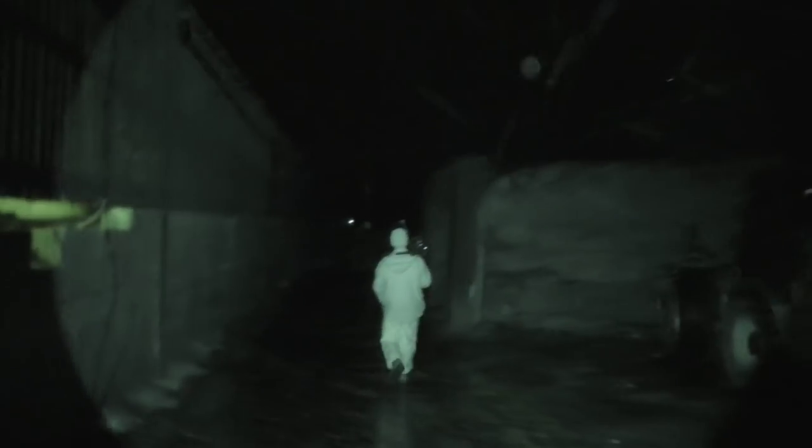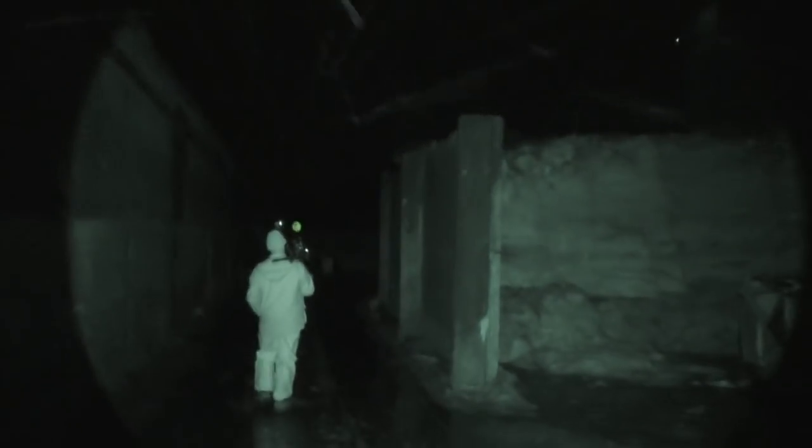It's now my turn for a little bit of fun with the Impact. Weather's turned slightly, which does hamper things, but we do get a few down.